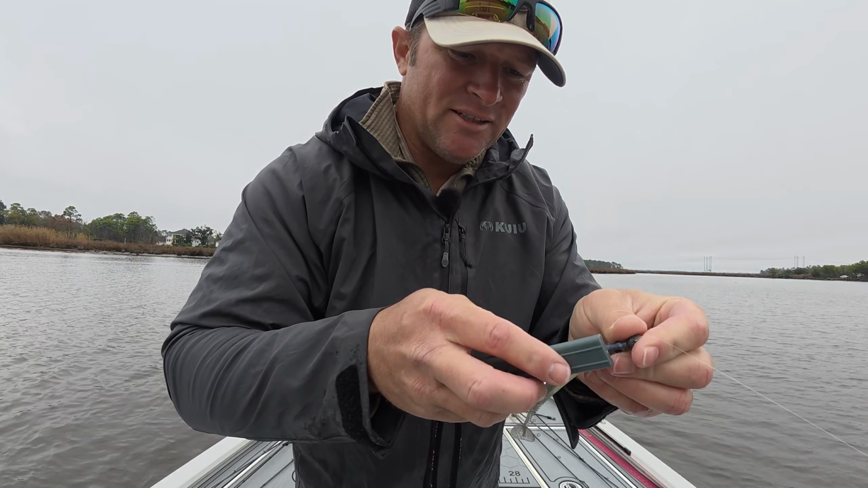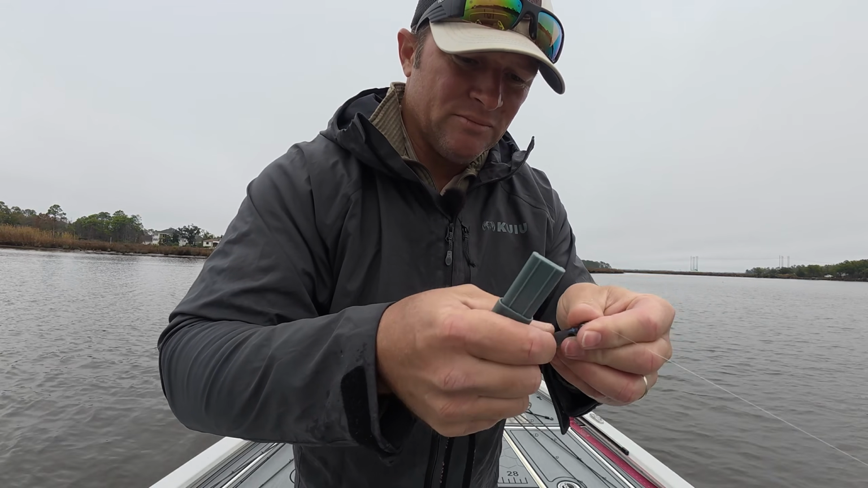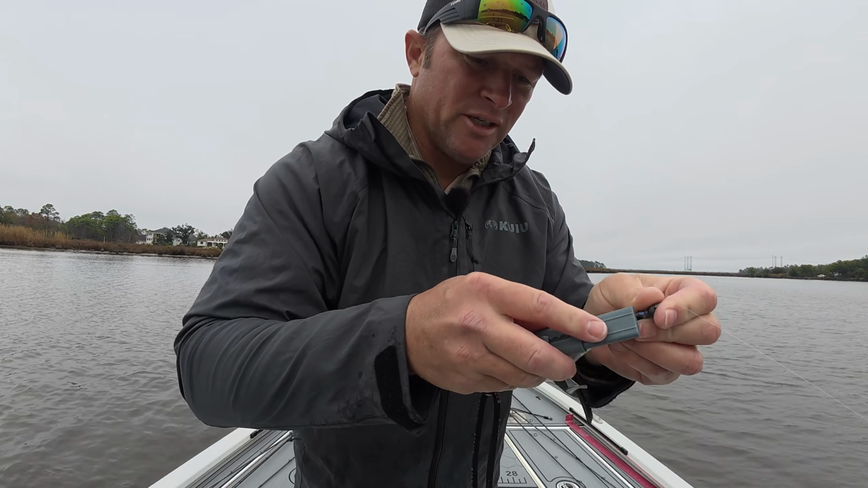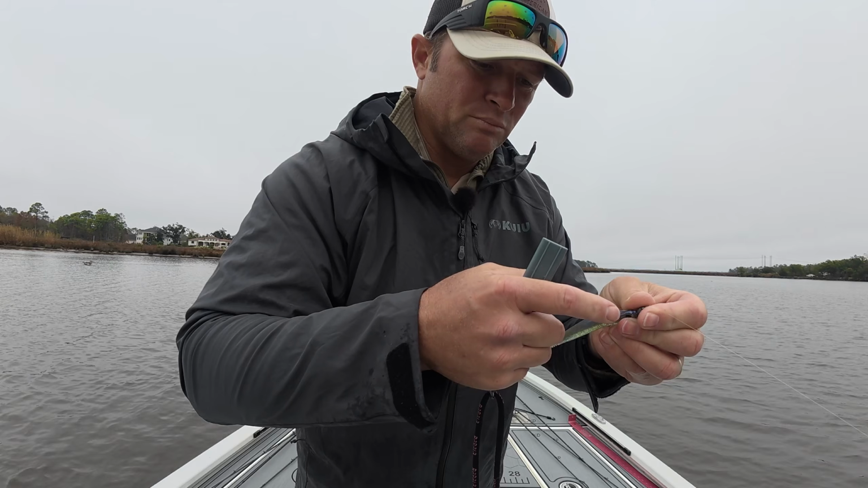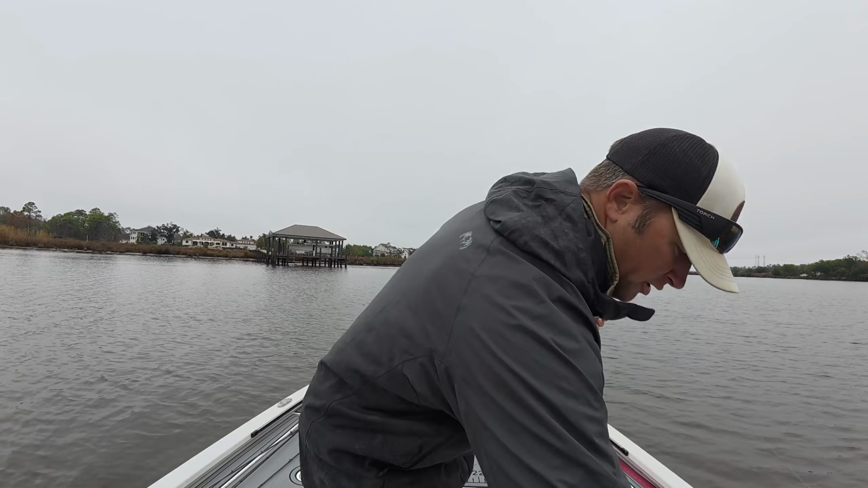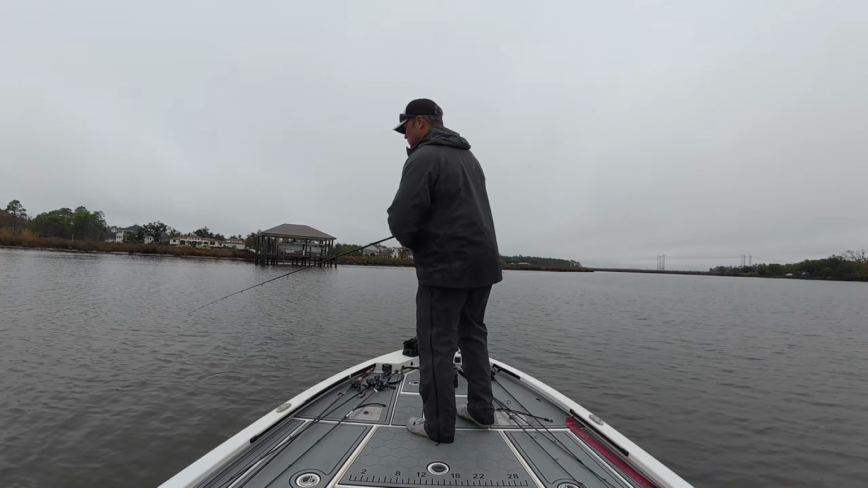Anytime you get a snag on all the solid structure in our waterways, you'd be surprised how often your hook gets bent, it gets dulled out. Even between trips, the salt can dull your hook point. Control what you can control.